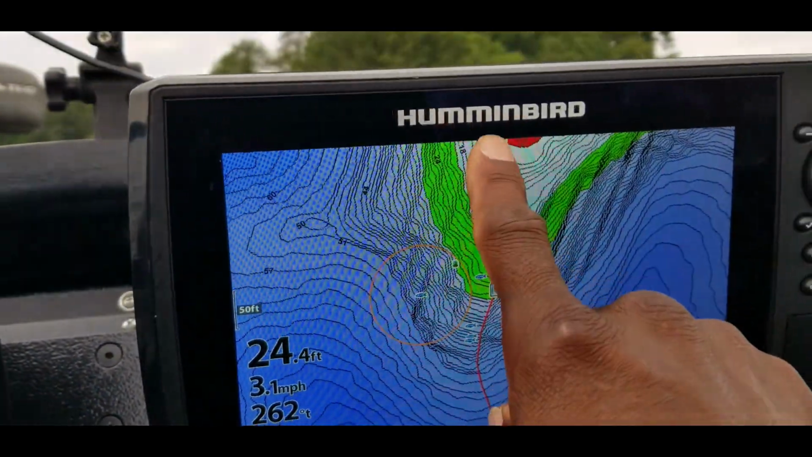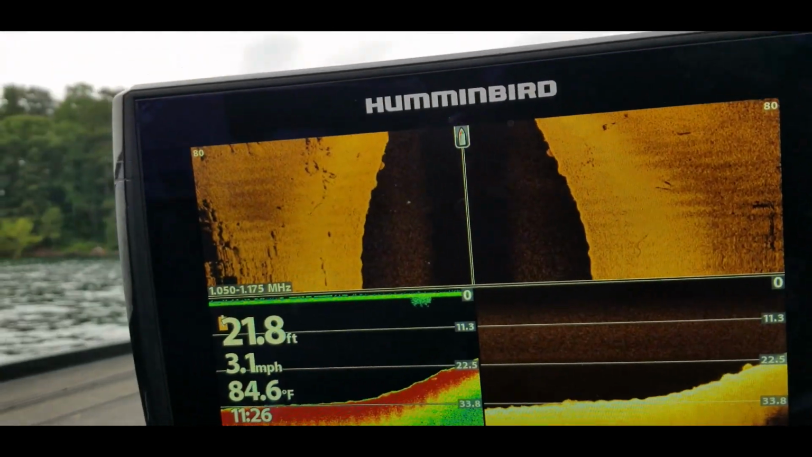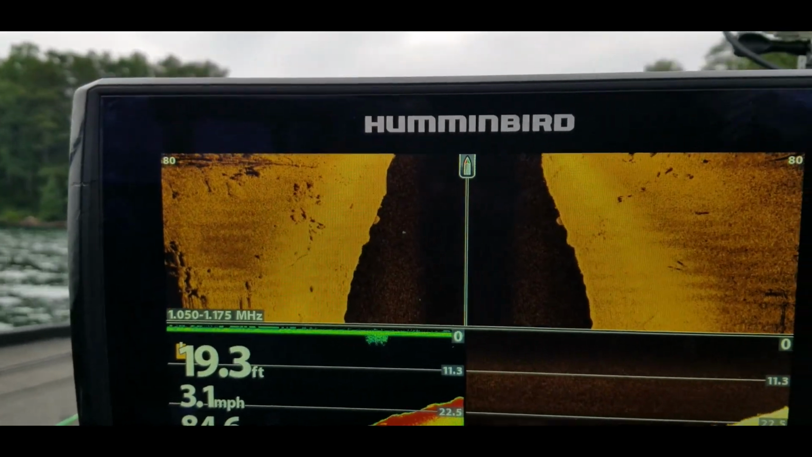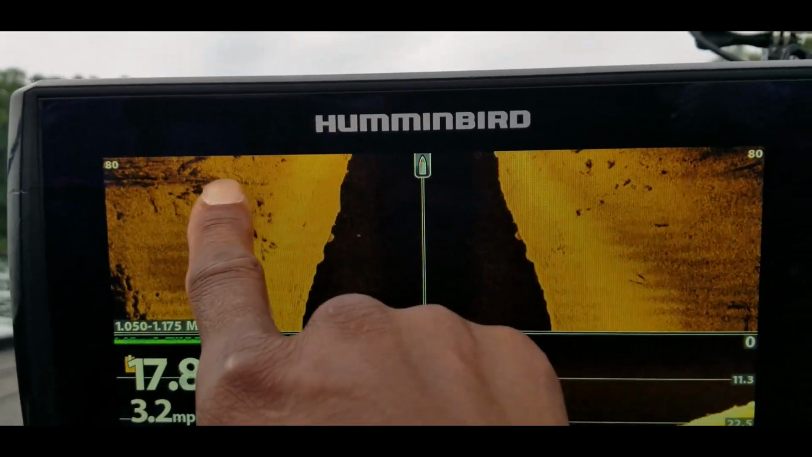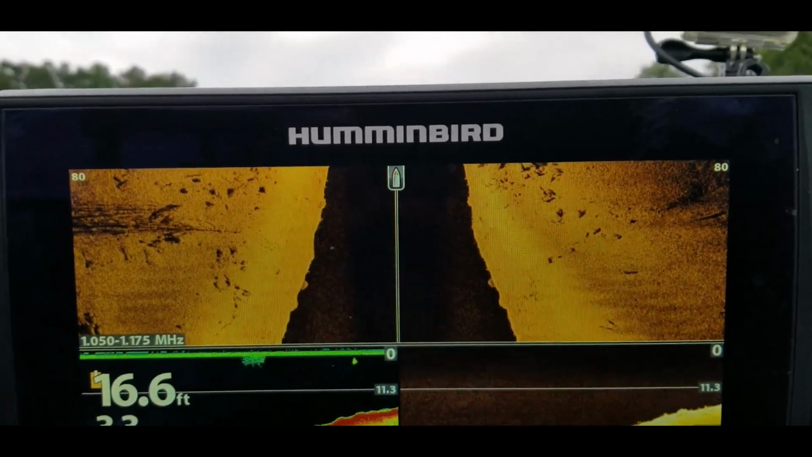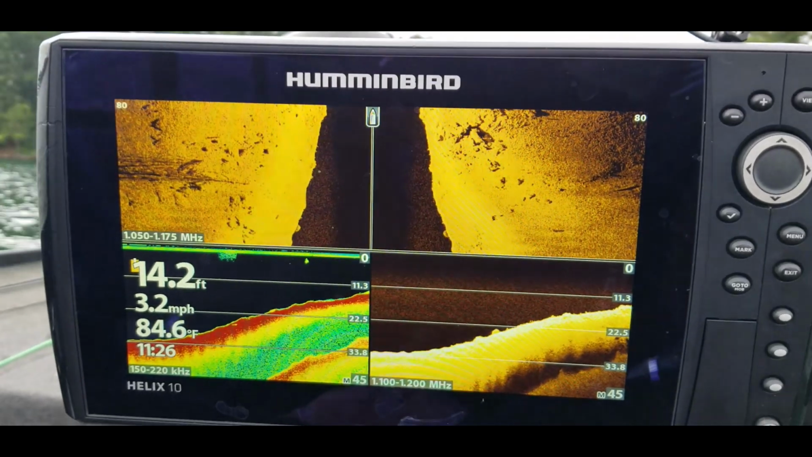You can see how having your shades set up will just kind of highlight those points for you. And as we're going through here, pretty much all I'm looking for is just different type of structure. That right here is going to be some type of brush pile that's off there on the side imaging. You can see rocks over here. I'm going to go down here, and then I'm going to swing around